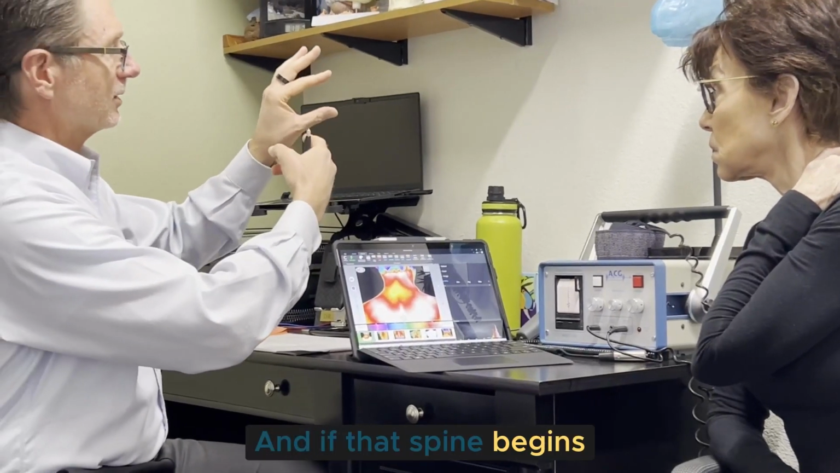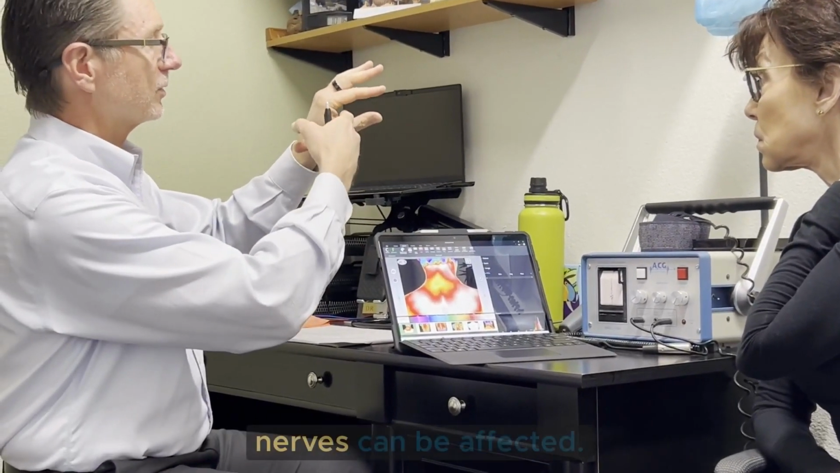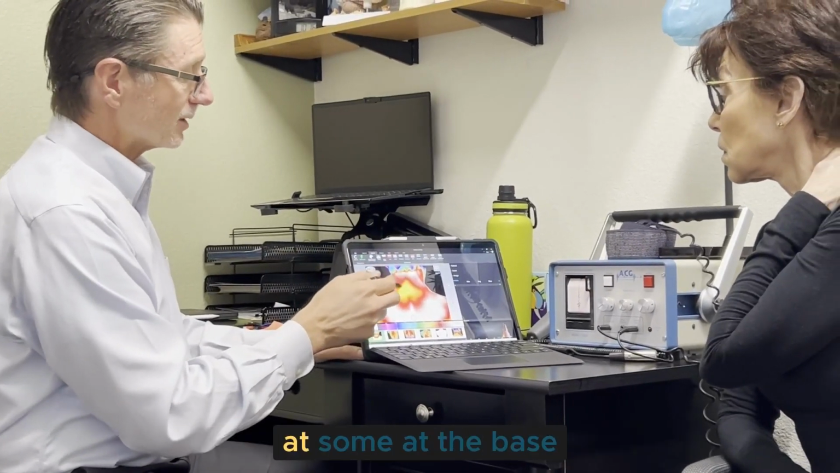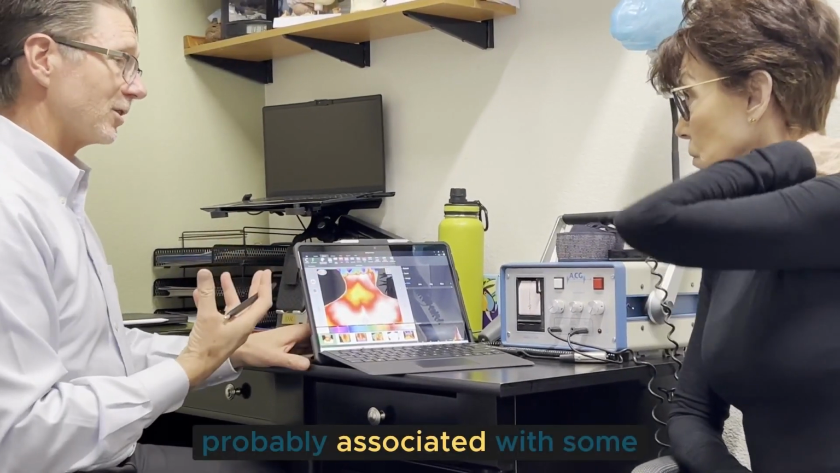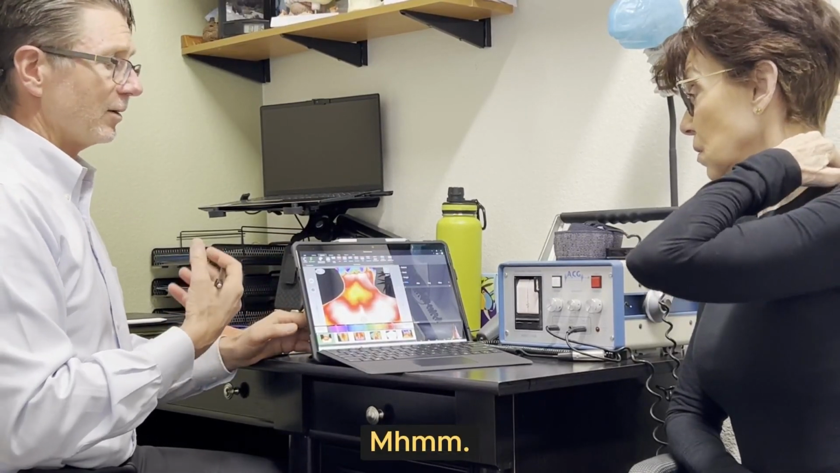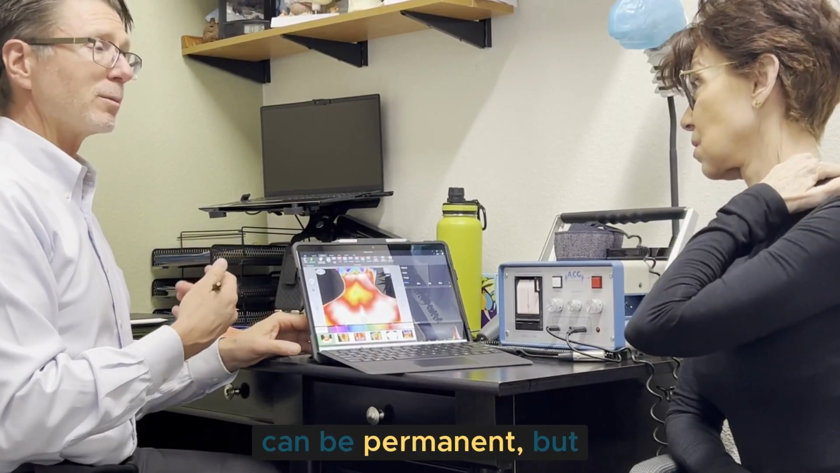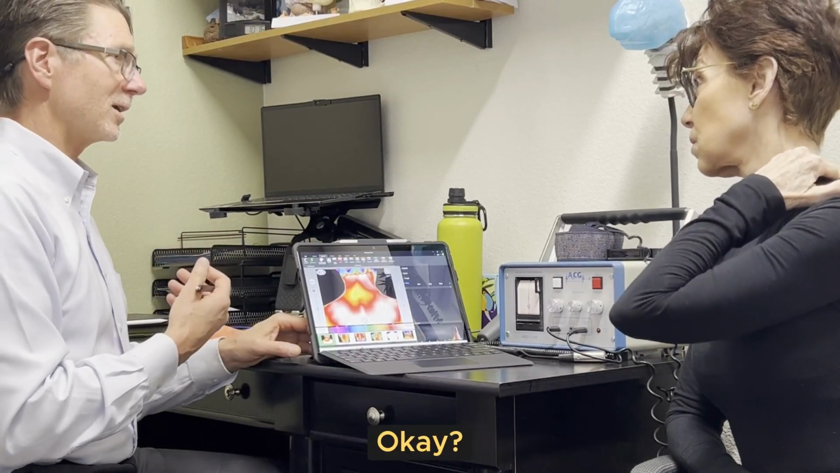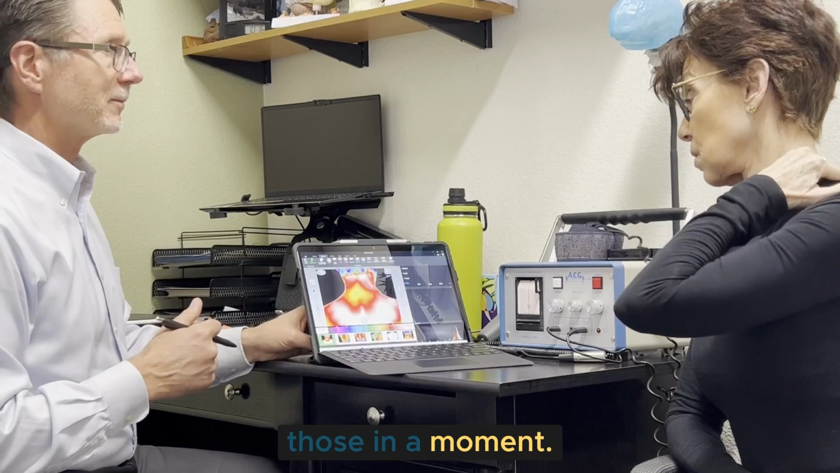And if that spine begins to narrow or degenerate, those nerves can be affected. And we are probably looking at some changes at the base of your neck that are probably associated with some of the stiffness and tightness that you're experiencing. Some of those changes can be permanent, but not how you feel, because we can make a lot of improvements from a functional standpoint. And we'll start looking at those in a moment.